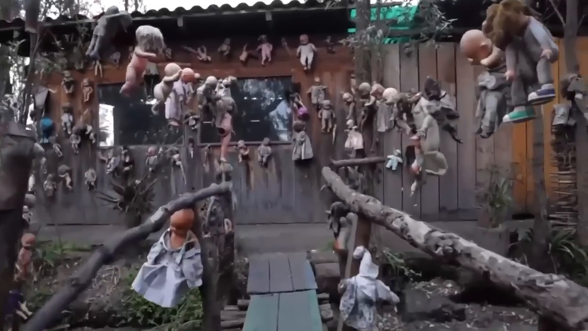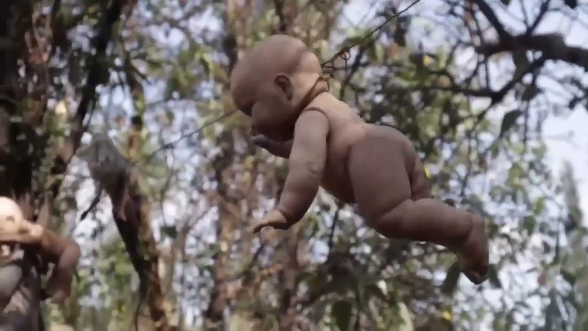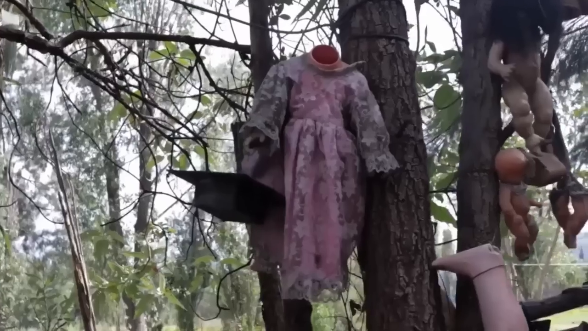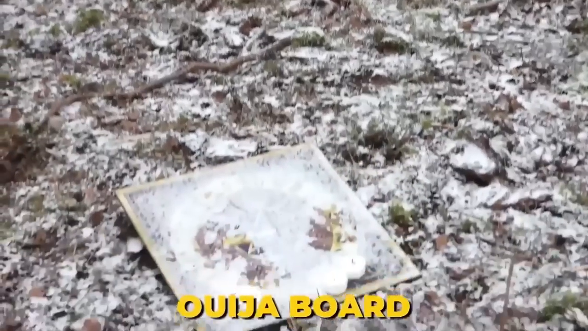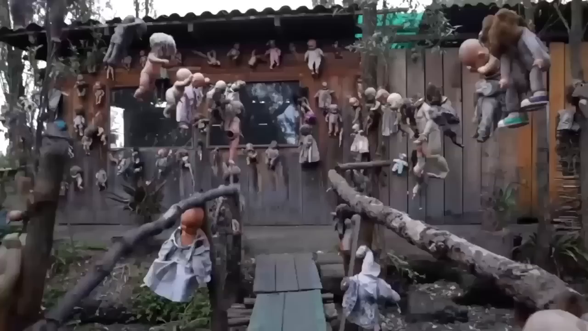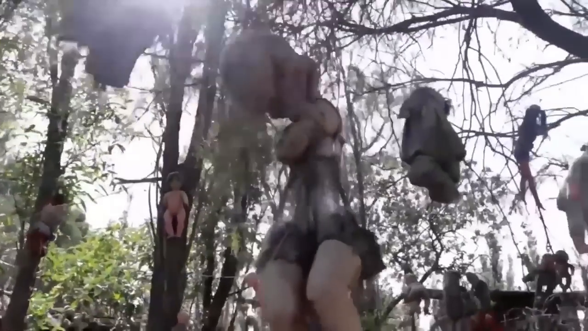Now, I don't know what you guys might think, but I'll surely have a heart attack if I ever came across such a sight in the middle of the forest. And the creepiness doesn't just end there. Along with the dolls, there was also a Ouija board. What do you think? Was someone trying to summon the dead? Or maybe the devil himself?